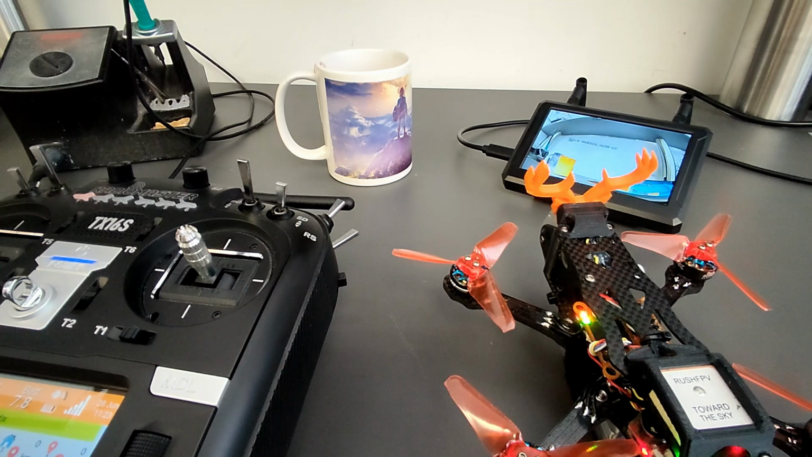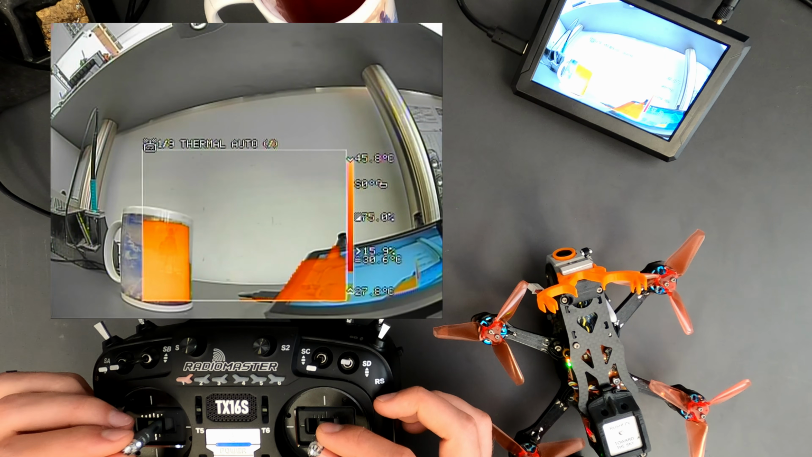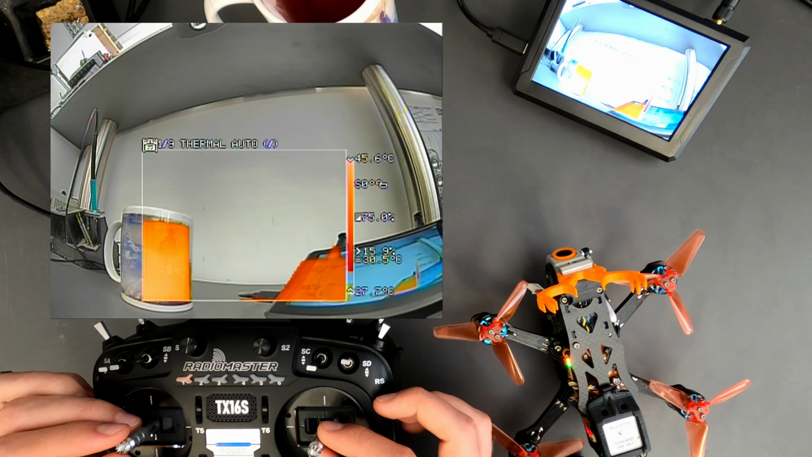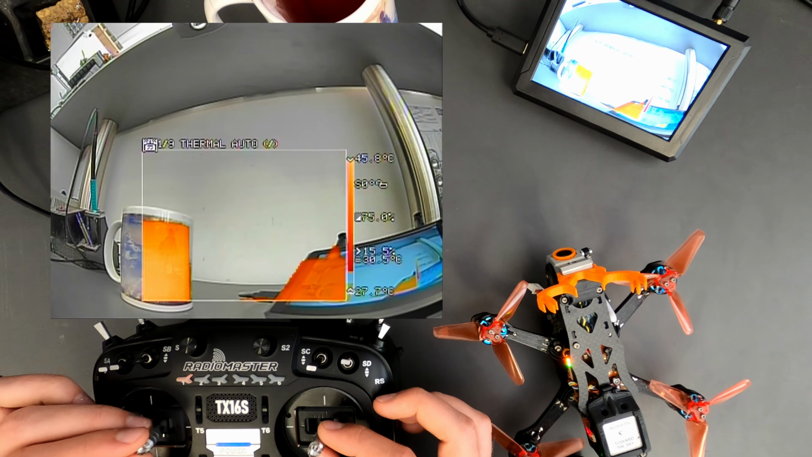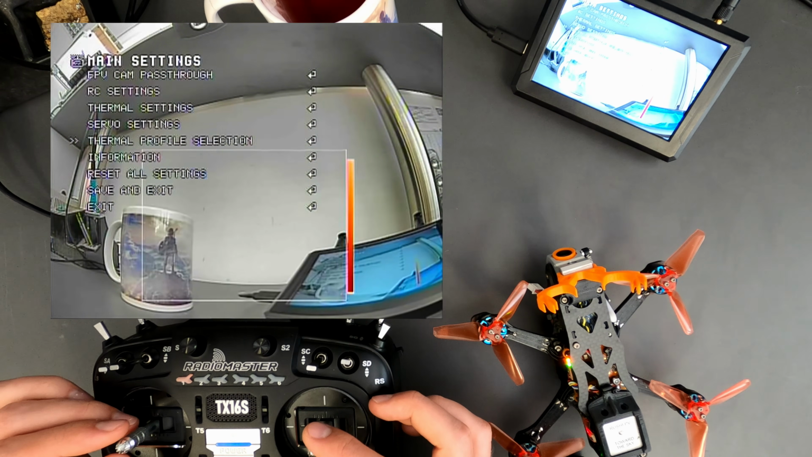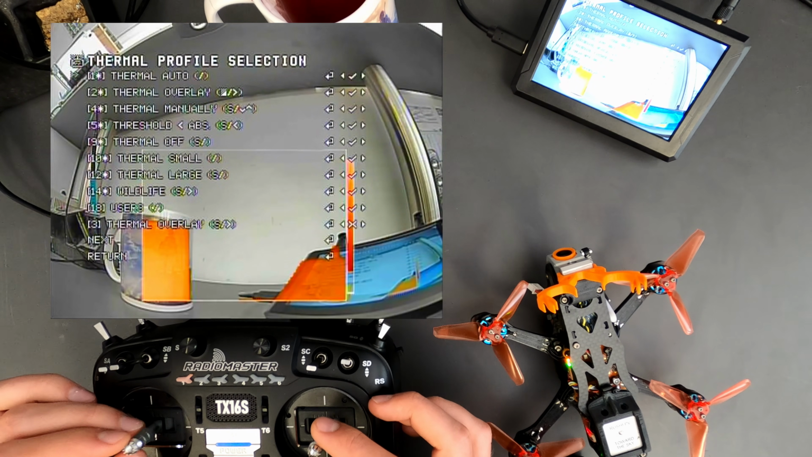In this part I will show you how you can customize thermal profiles. First we add the servo motor to an existing thermal profile. Connect the RC. Enter. Go to the thermal profile selection. Let's take thermal auto.